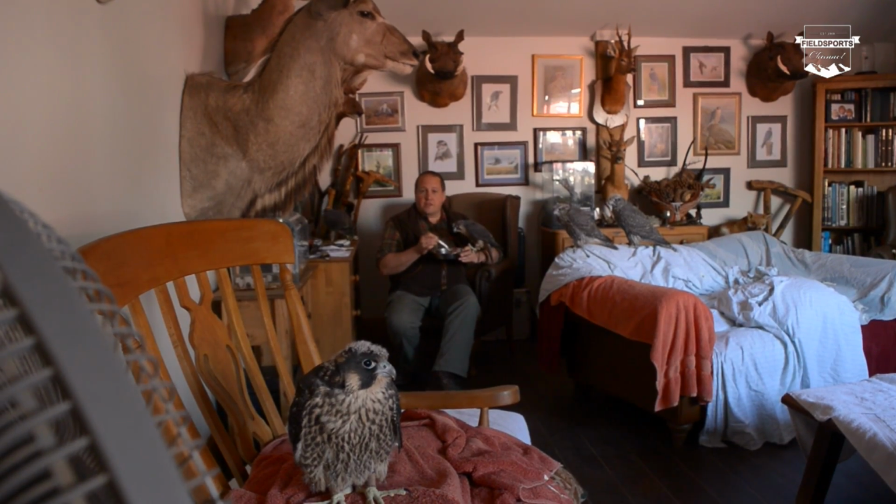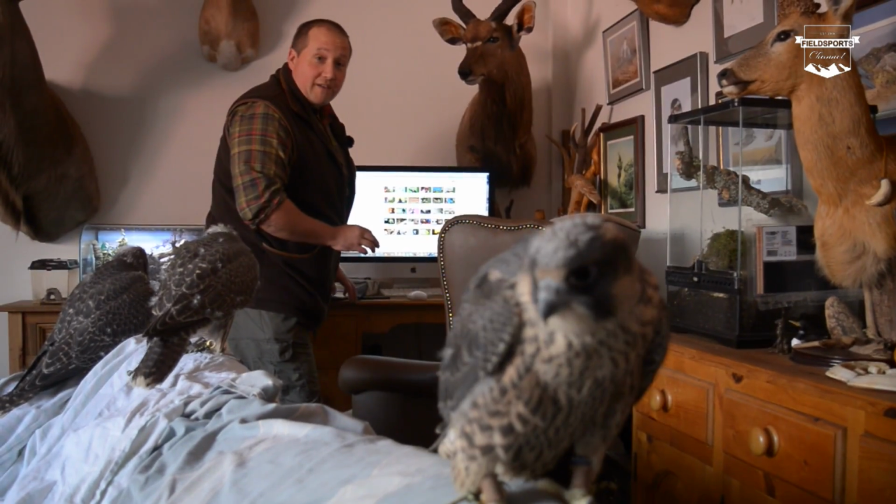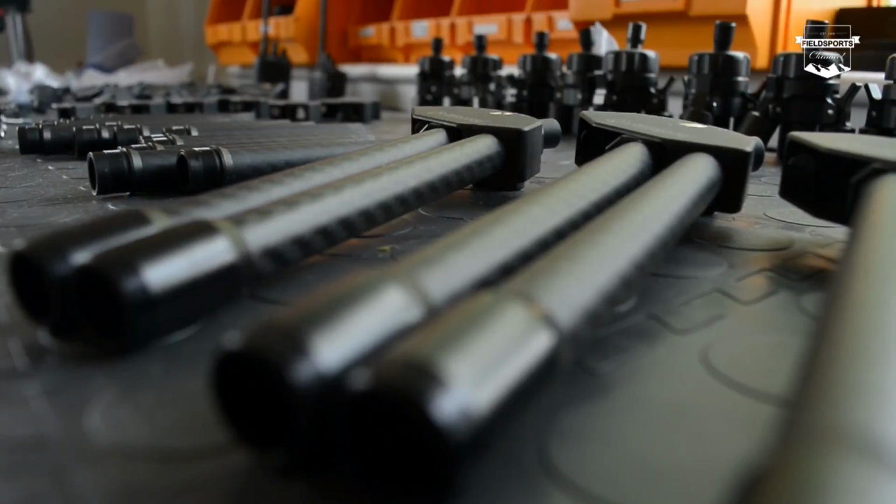Roy emerges from hibernation and doesn't mess about. That's what you get for sticking your finger in the sharp end. Inspired by a Concorde nose cone, we find out about a British manufacturer's success story.